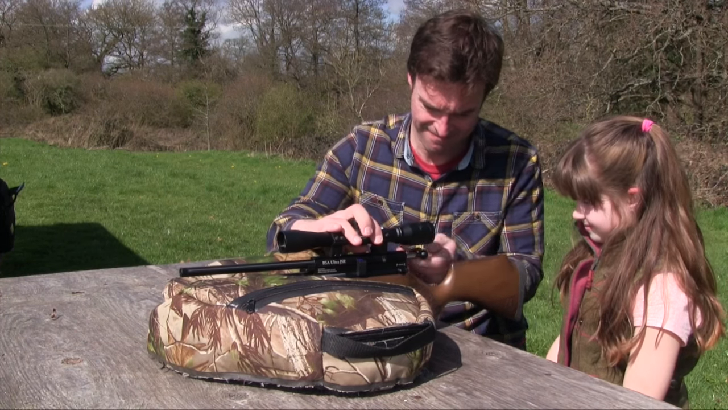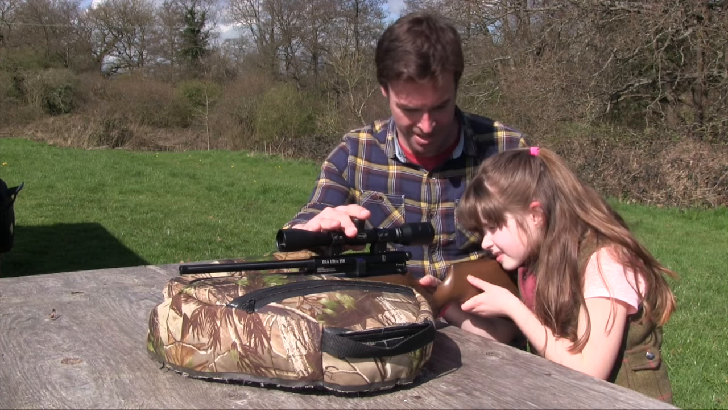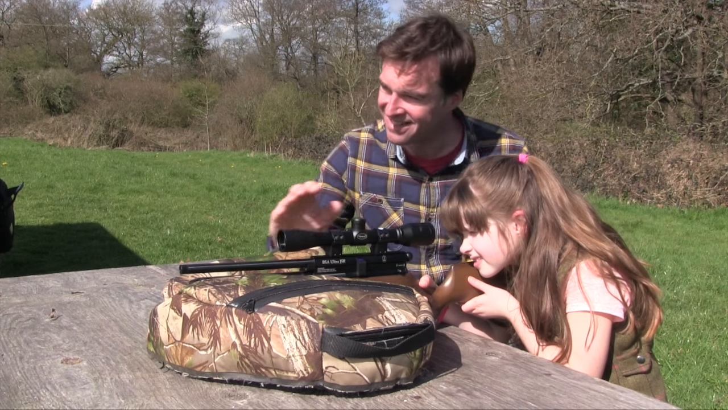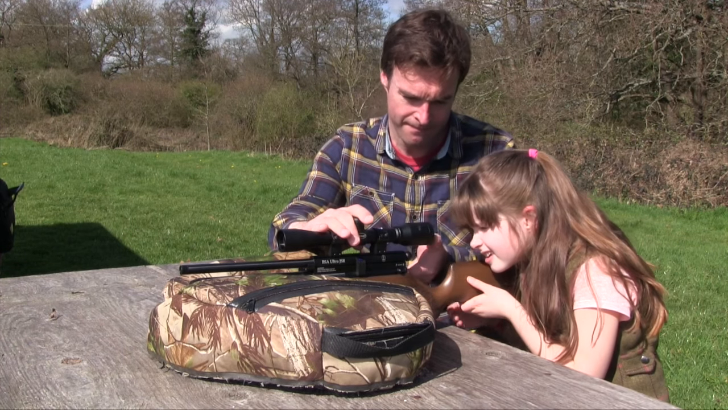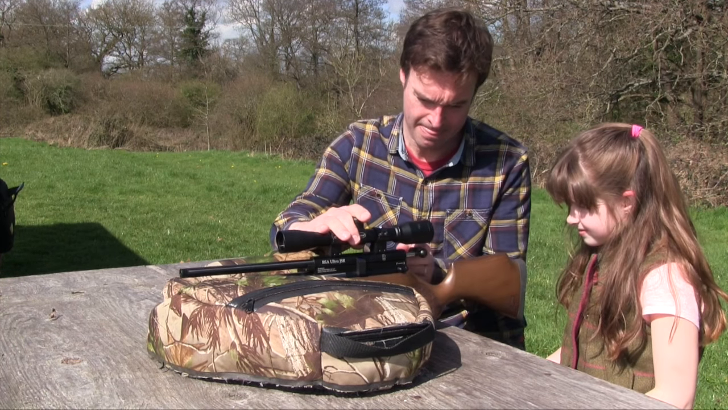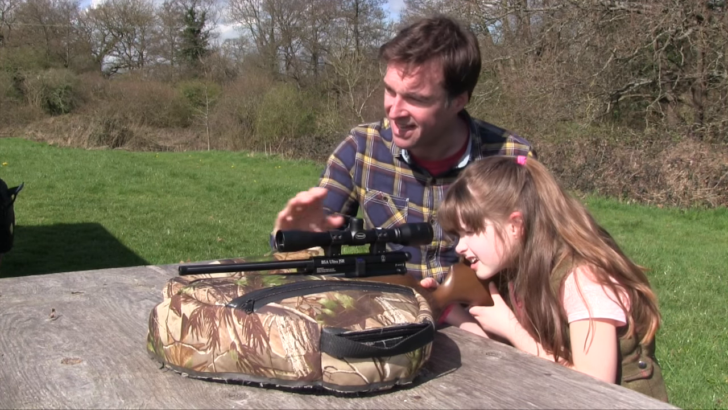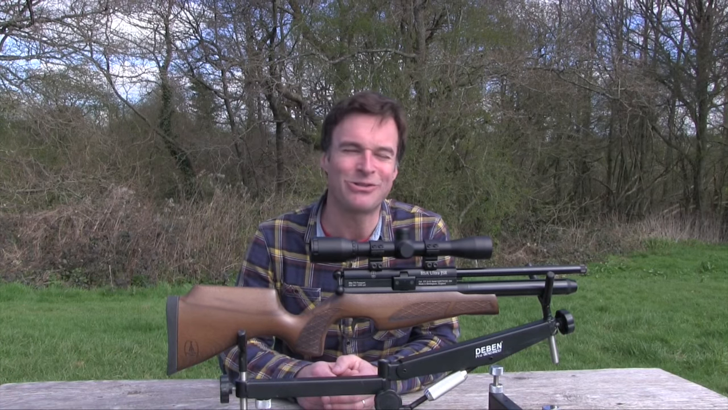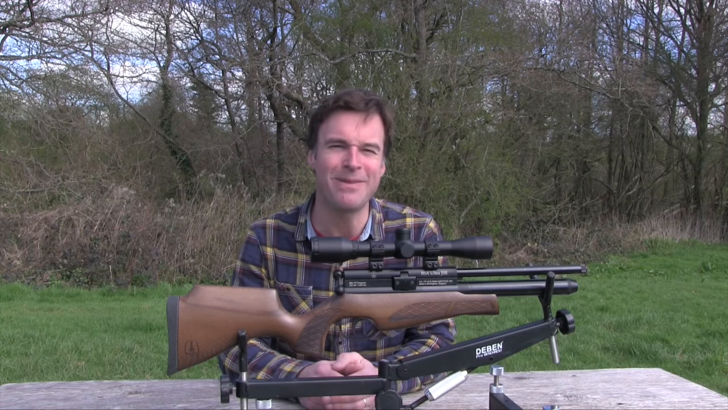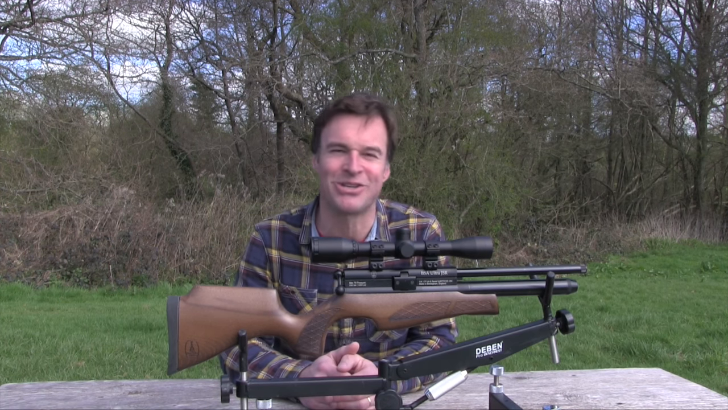Violet is 8 years old, and I'd say the JSR is more or less perfectly proportioned for her. It's still a little bit heavy for her to shoot freehand, and she's finding the cocking bolt a bit of a struggle to operate on her own. That said, she's still had a fantastic time using it, and I can't see her wanting to part with it anytime soon. So, that's the BSA Ultra JSR, an extremely impressive pre-charged airgun designed specifically with young shooters in mind.